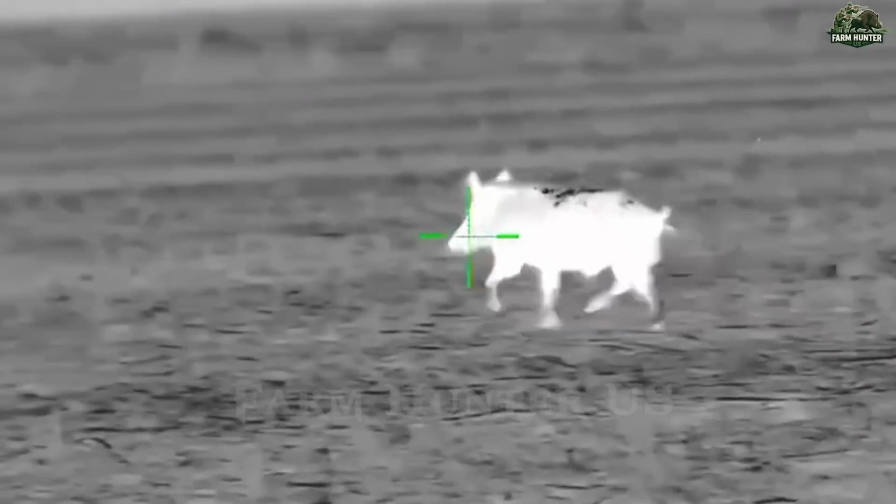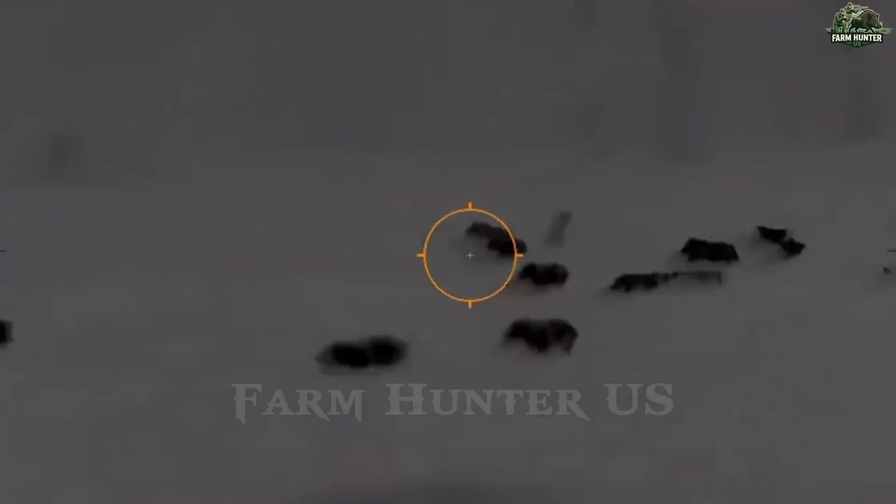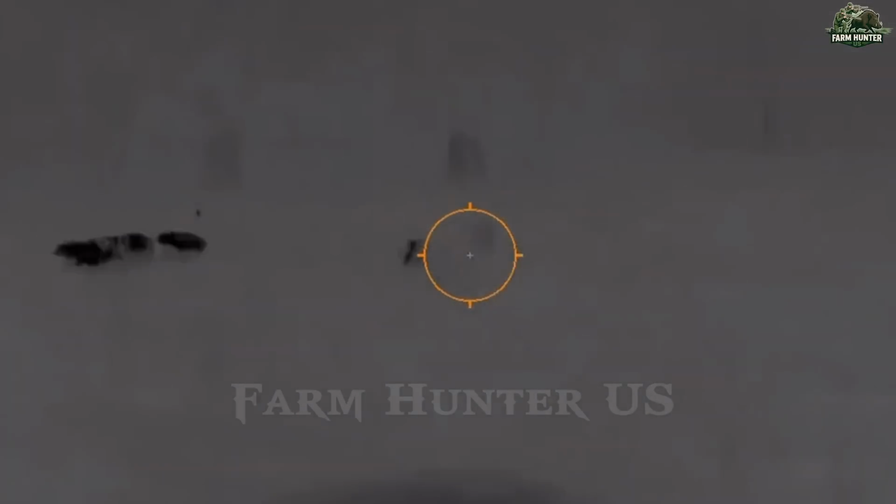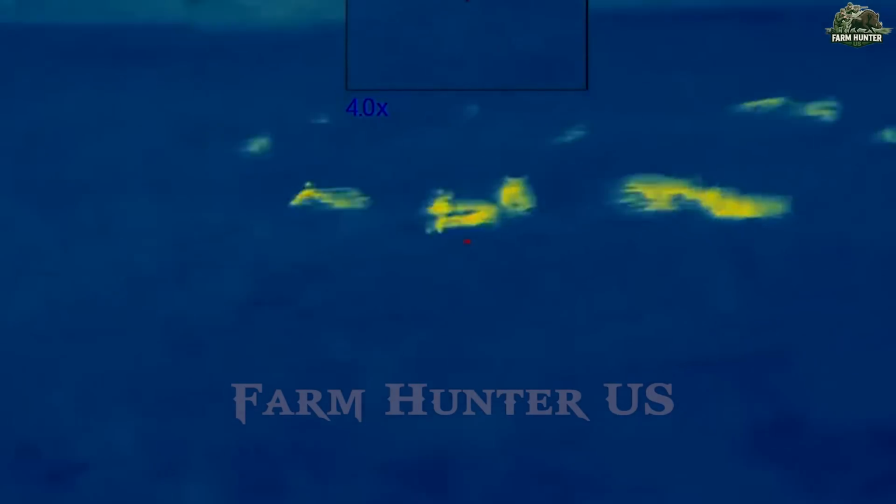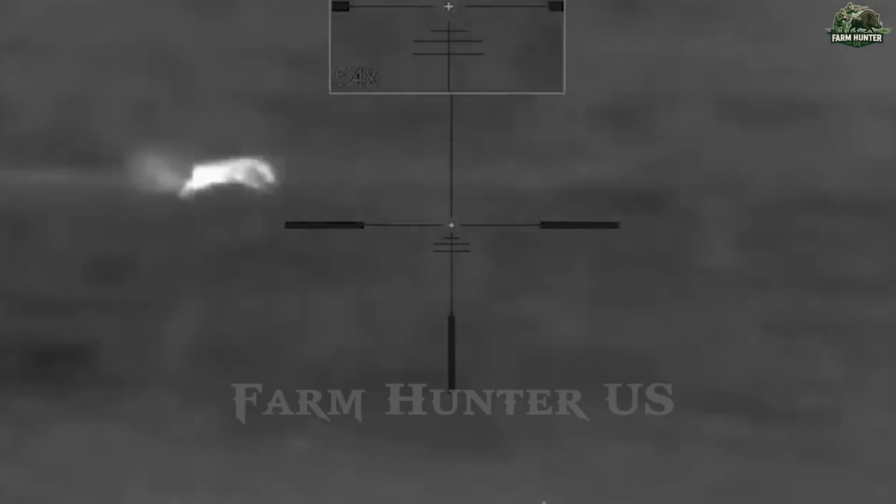Wild boars are cunning, muscular animals weighing up to 300 pounds, capable of sprinting at 30 miles per hour and attacking without warning. Equipped with thermal scopes, night vision, and steady resolve, we prepared ourselves for what we knew could be our most intense hunt yet.